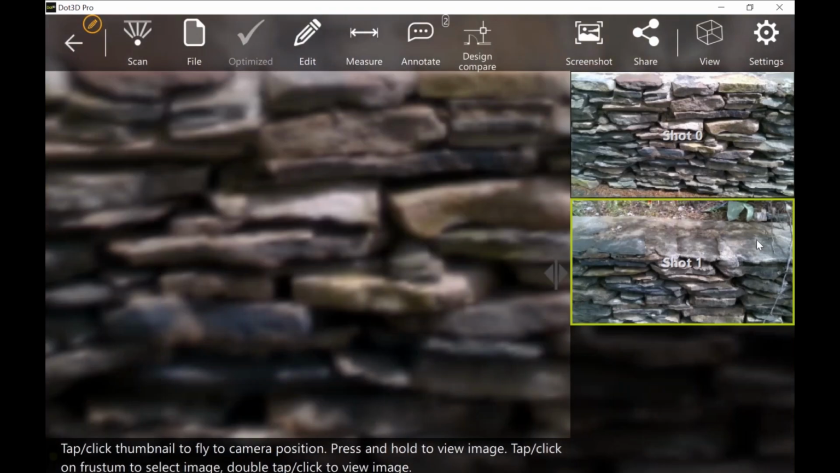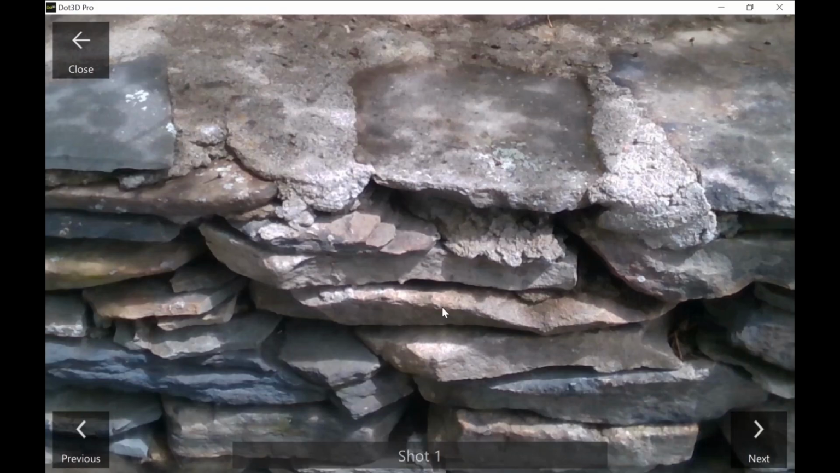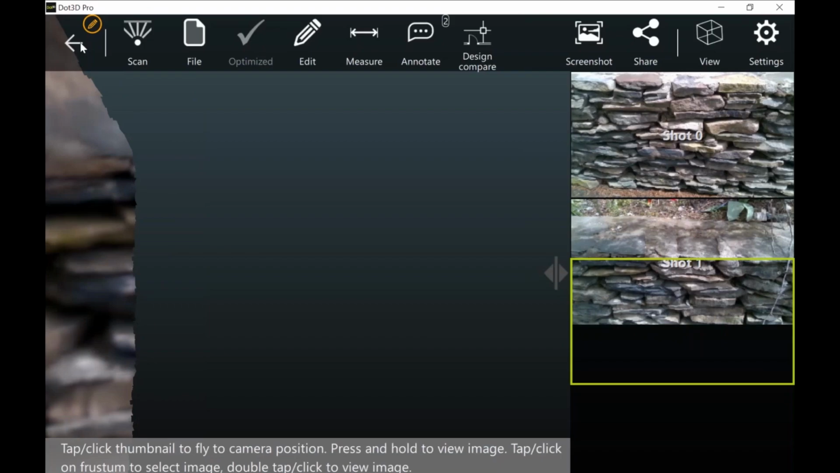And similarly, you can move around the 3D scan. It looks like I already cropped out some of that area, but I can go back and look at much more detail in the HD photograph.